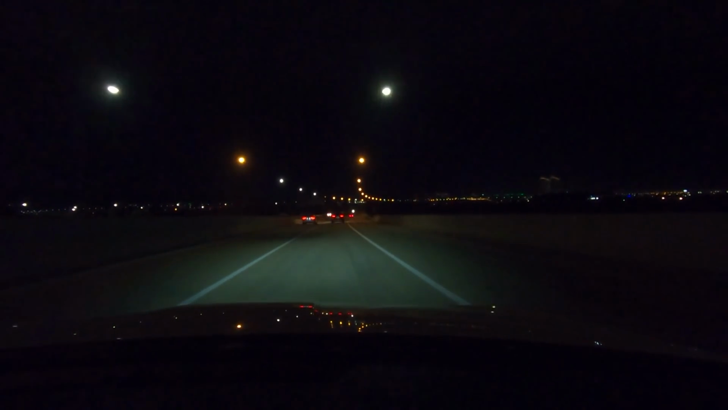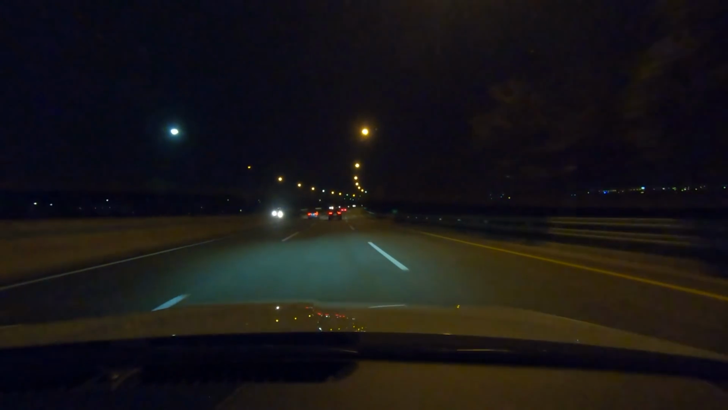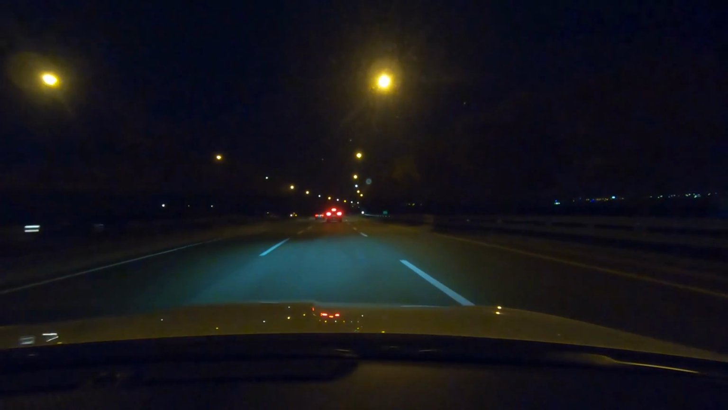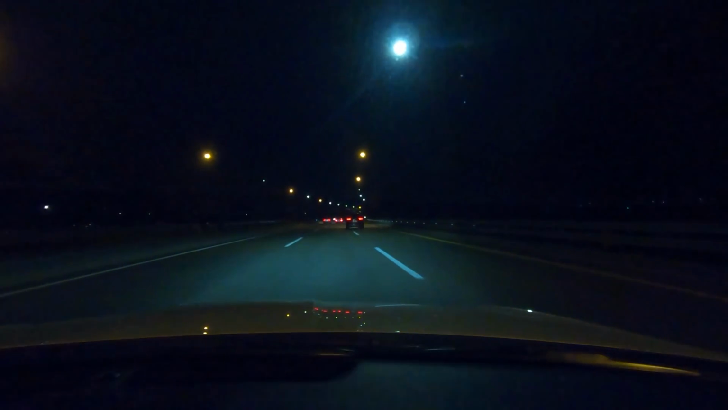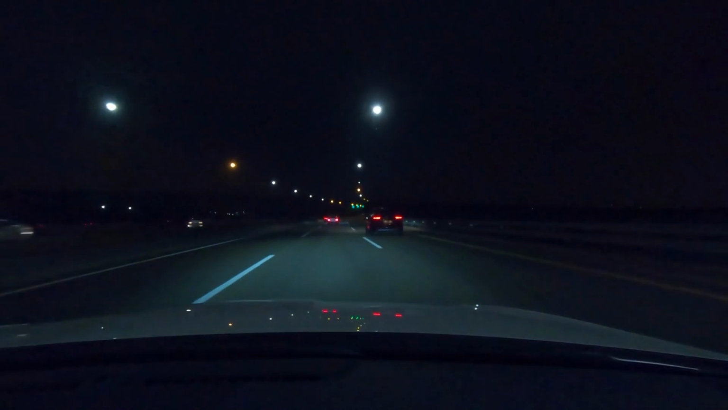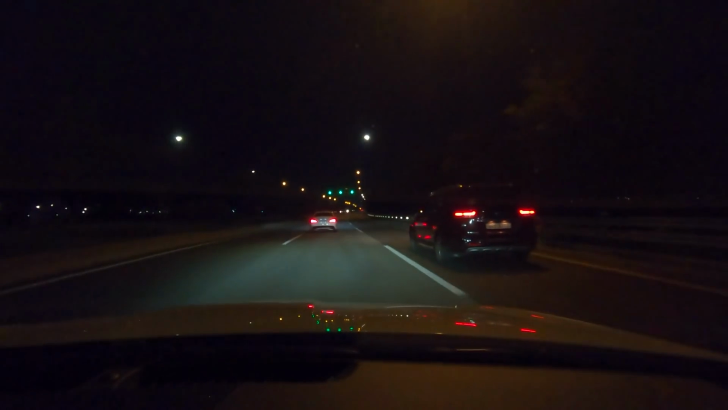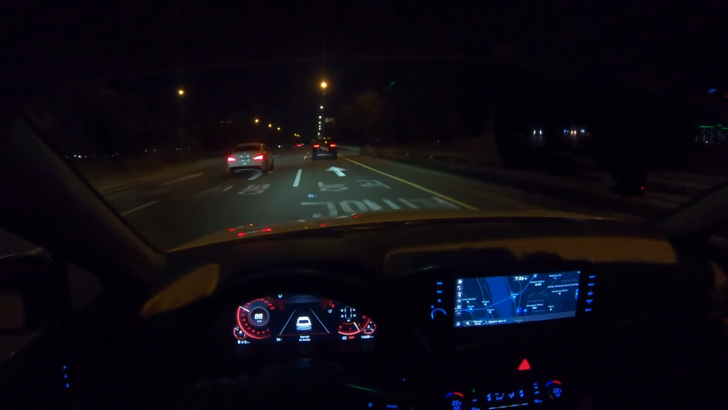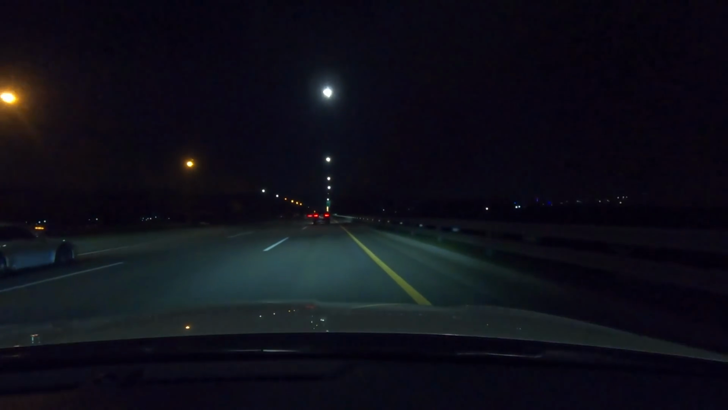So how is this 6-speed? Well, it's got fewer gears nowadays. Lots of cars have 8-speed, so it feels a little bit less smooth than those systems, but nonetheless, it's doing its job pretty nicely. And the engine kind of screams a lot near the red line, but all engines do that. So it's pretty good.